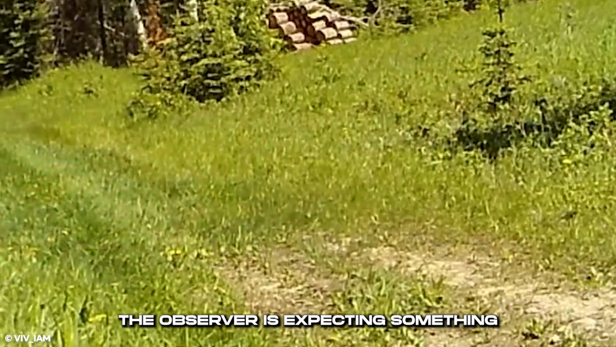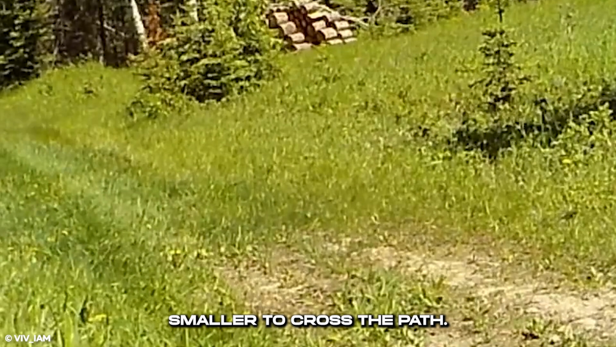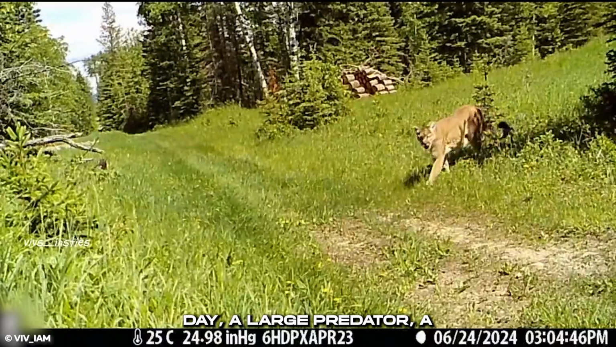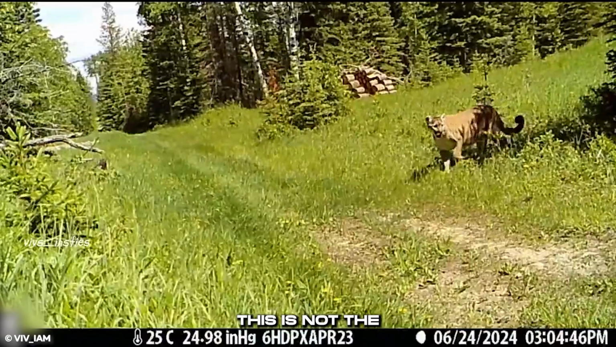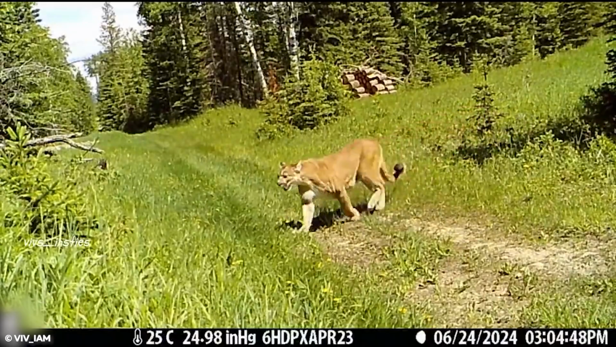The observer is expecting something smaller to cross the path, but on this eventful day, a large predator, a cougar, crosses the trail. This is not the predator's normal trail. The unexpected appearance might be due to something going up on the mountain.